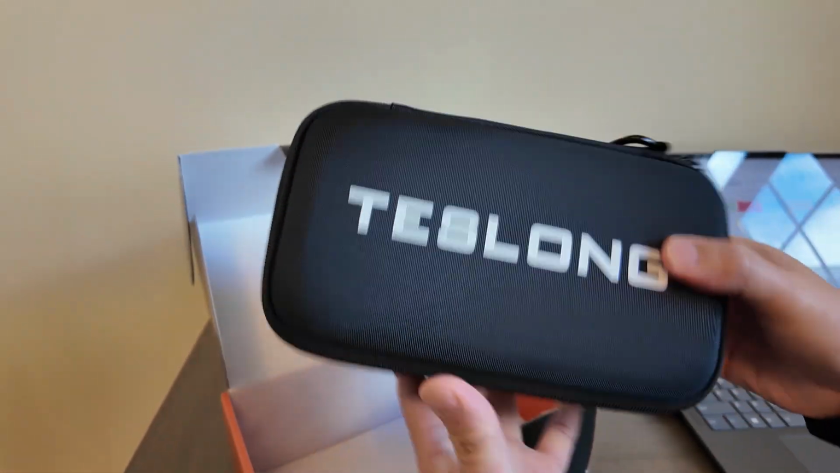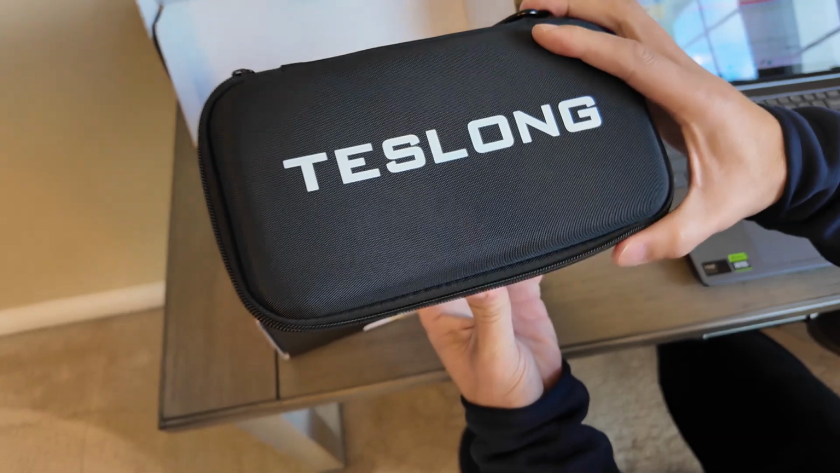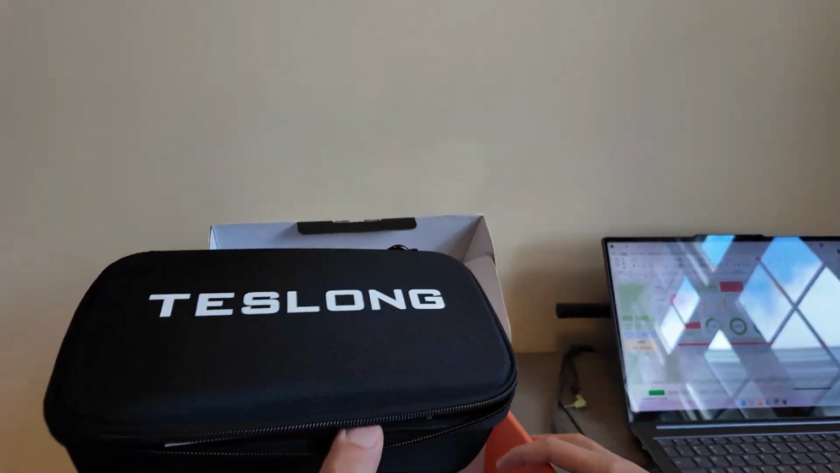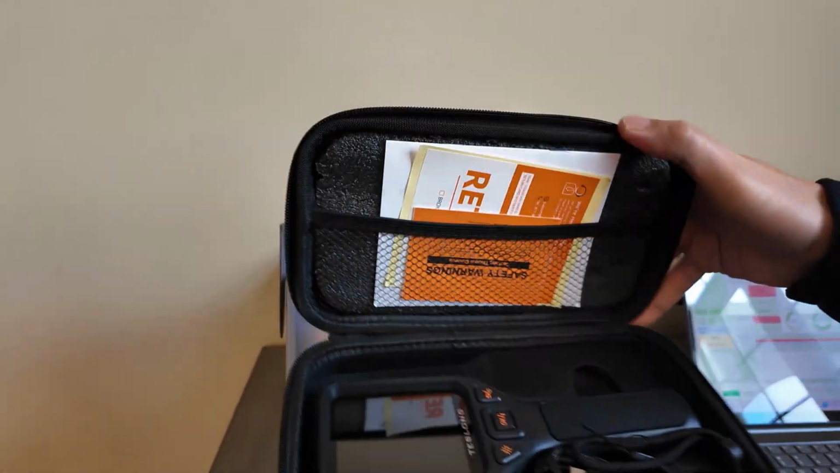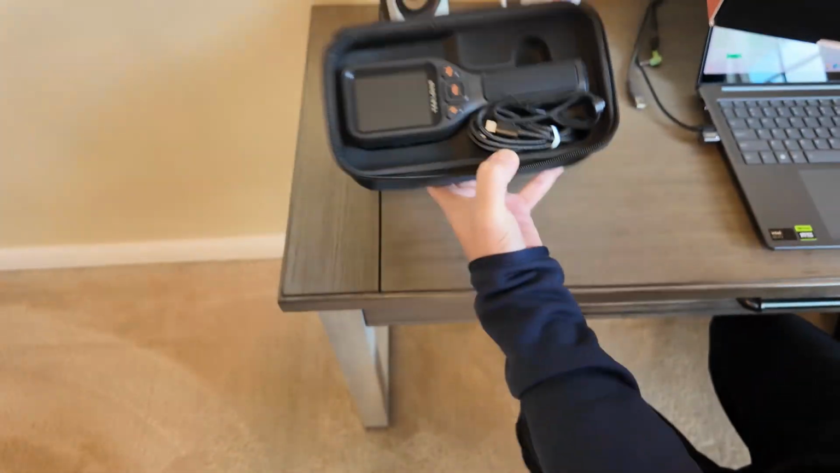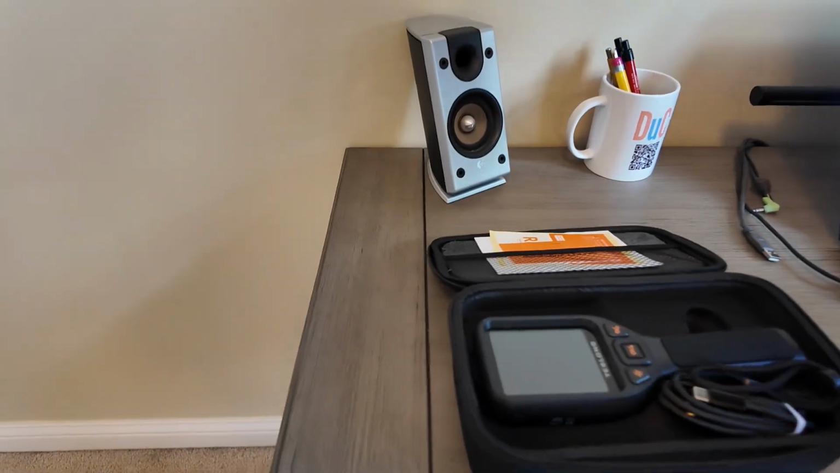But look at this, very nice. Comes with a little case. Most thermal cameras don't even have a case. So you guys ready for this? Again, this is a Teslong and it's 192, I believe, in spec. But let me move this box here so you guys can view it, enjoy it.